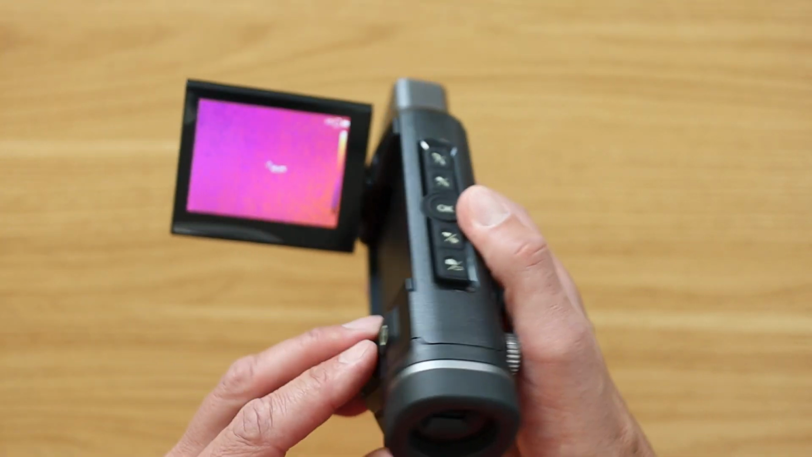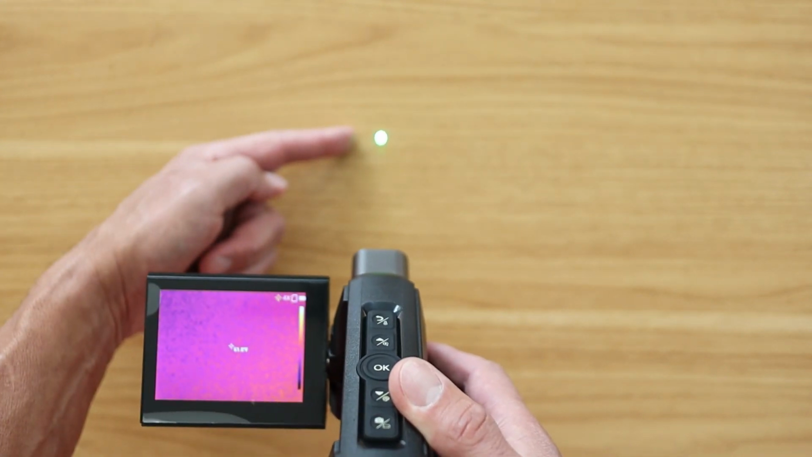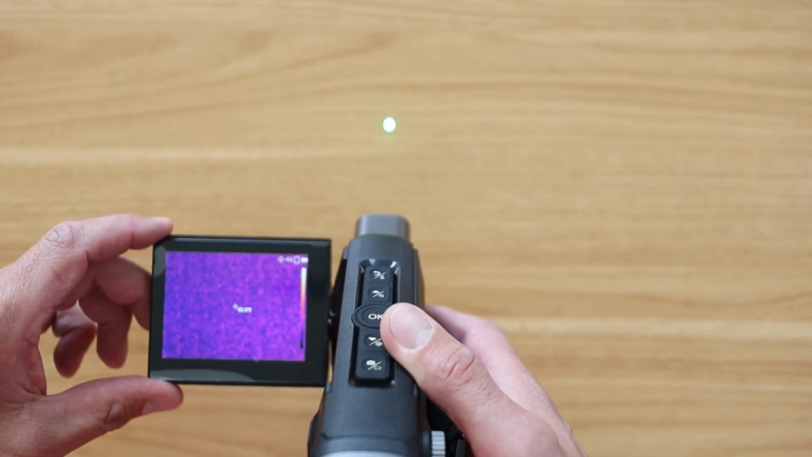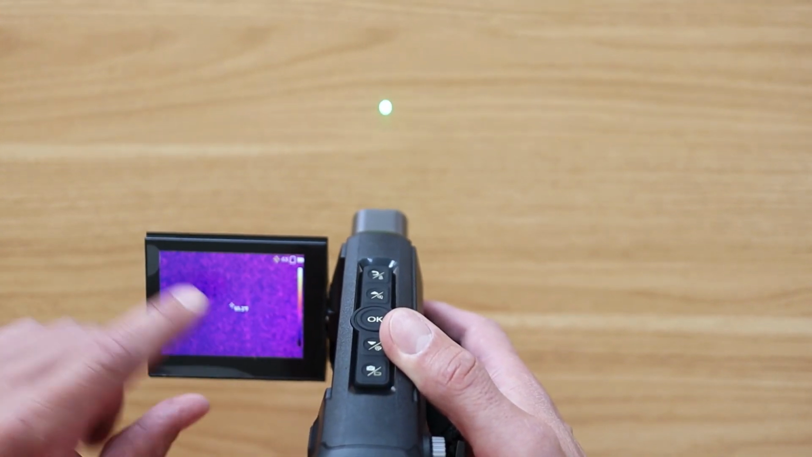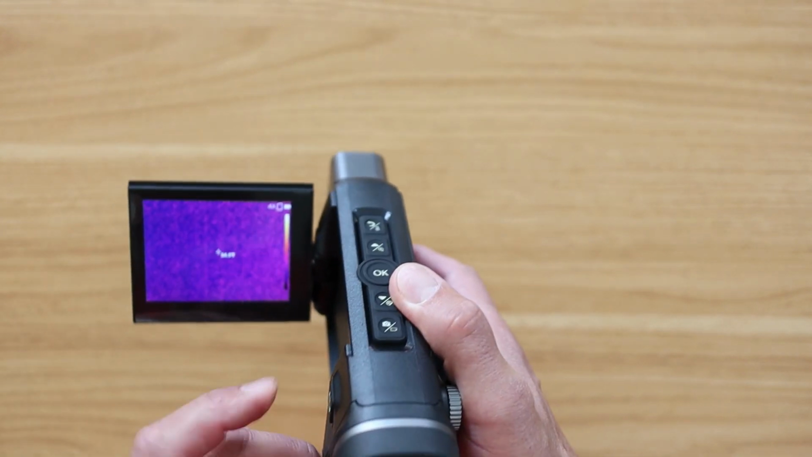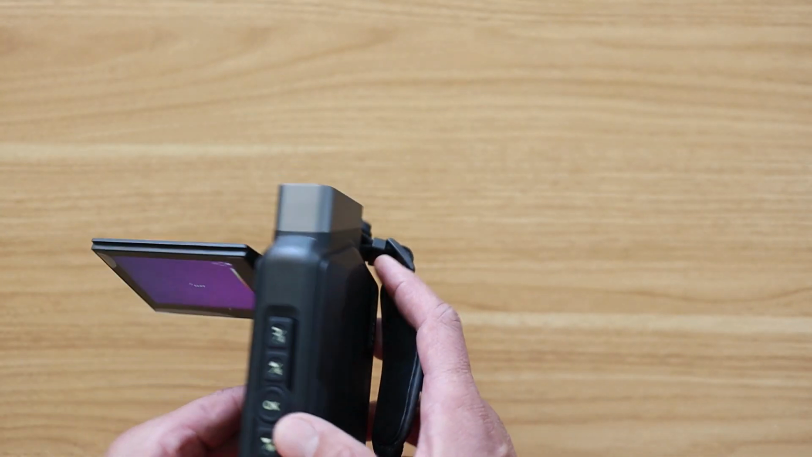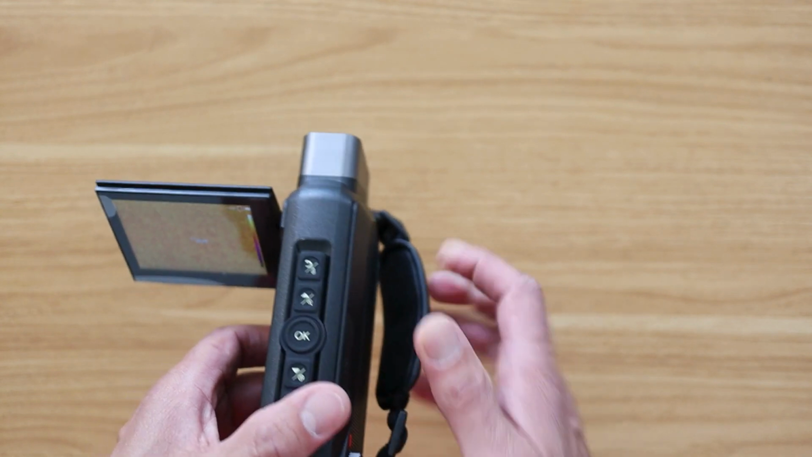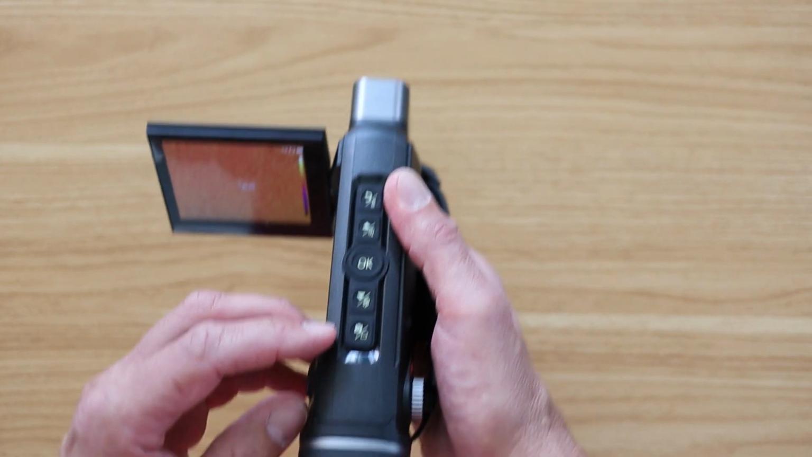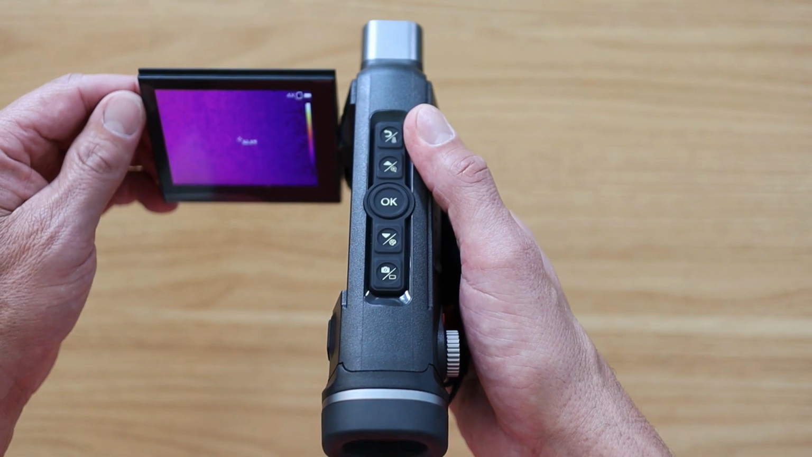But another thing that's nice is if I tap this power button here, as you can see, it has this green laser here. So I know exactly what point I am pointing at. So if I'm reading a temperature, I know it's there, not up over here. So that is really handy. And then to shut it off, you just tap that power button again. And then you have an adjustment here and back here as well. And then I also like the fact that you can either take pictures here or even video record. And I'll show you what those look like here.